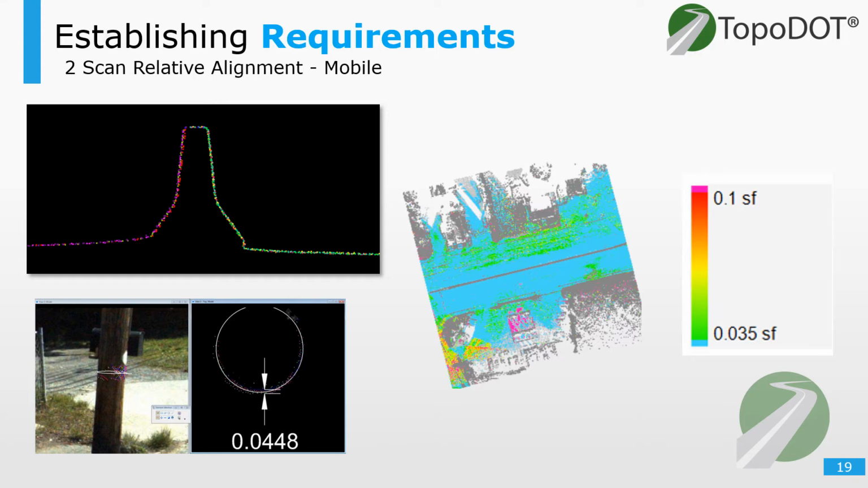So we're measuring the separation between one scan file and another to get a colorized heat map. Vertical alignment checks are easy because it's an automated process. And then horizontal alignments will be done through cross-sections on identifiable features with overlap, such as this barrier, poles, building corners, edges, and other objects.